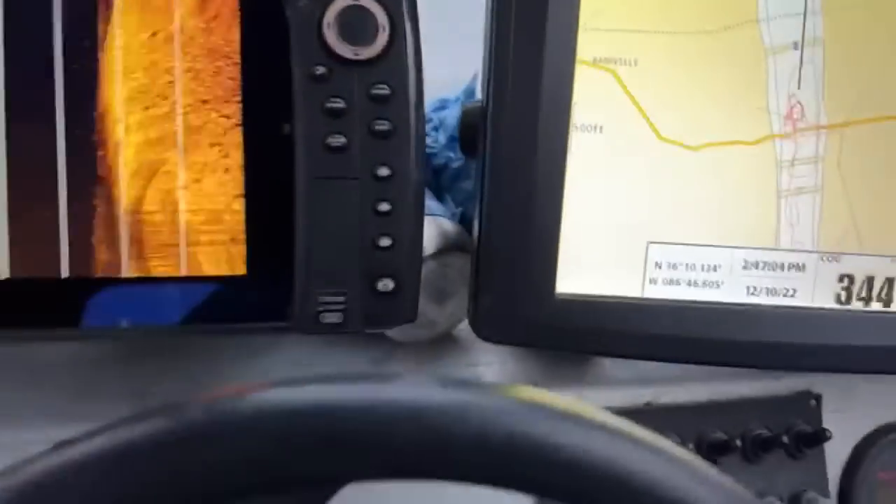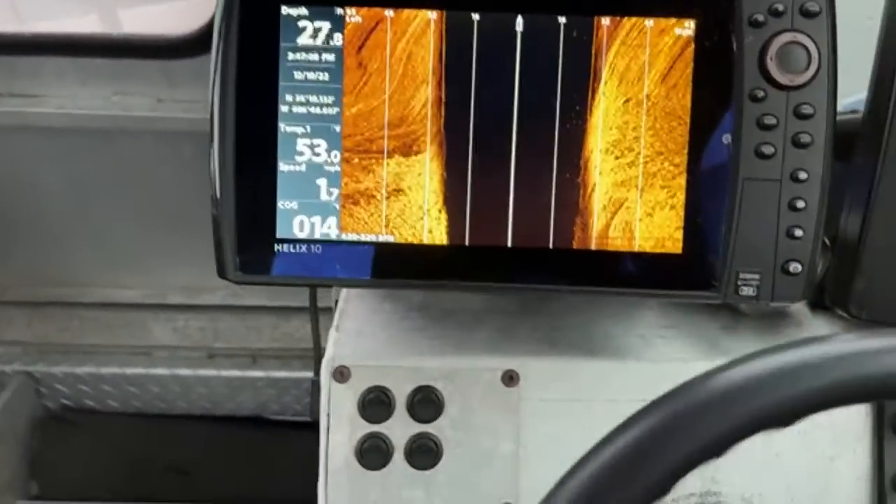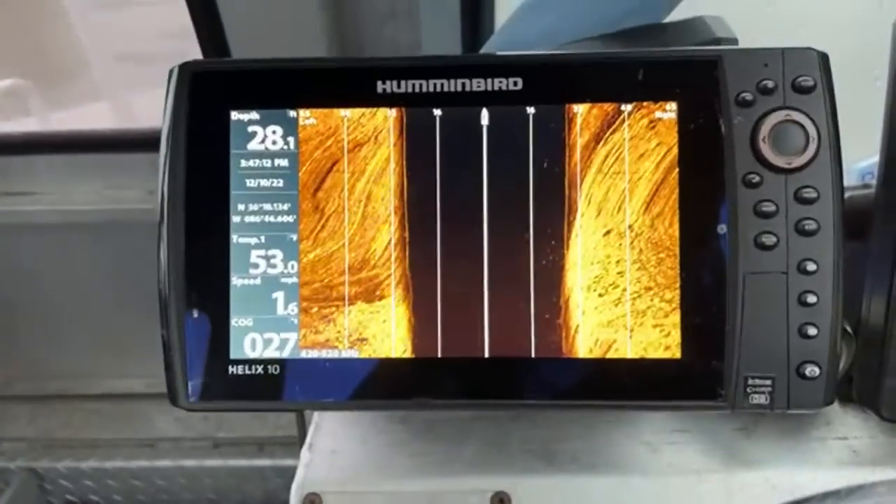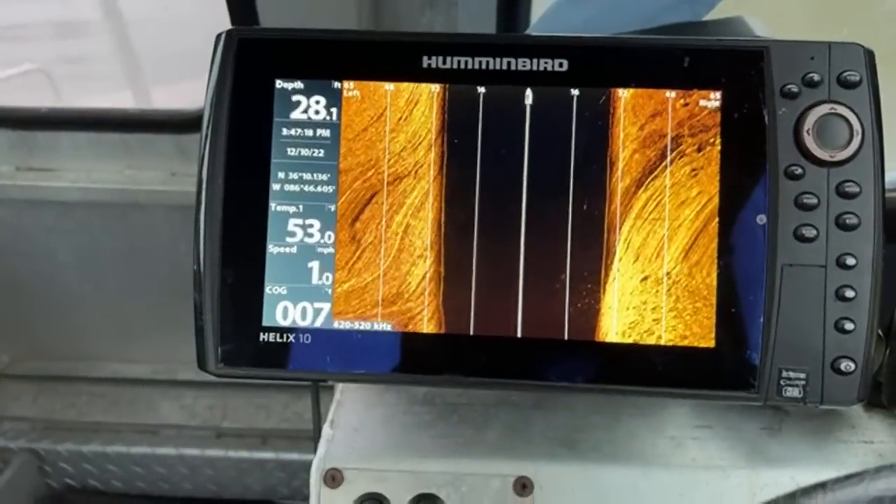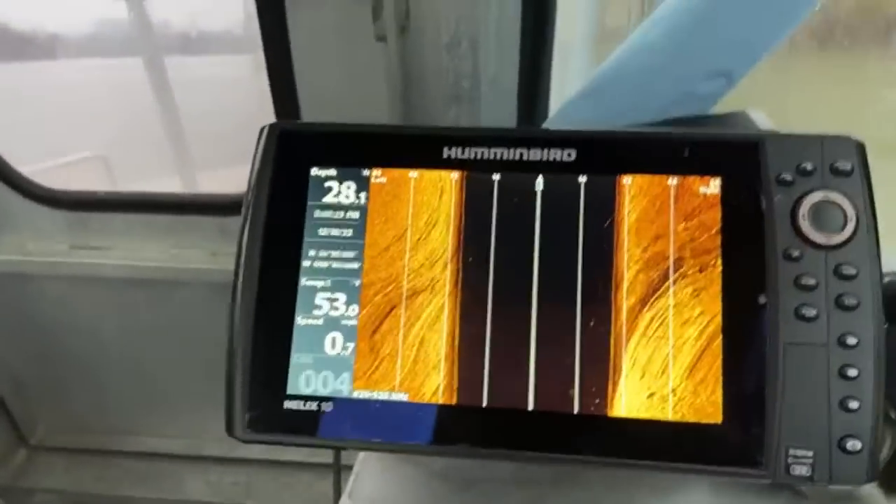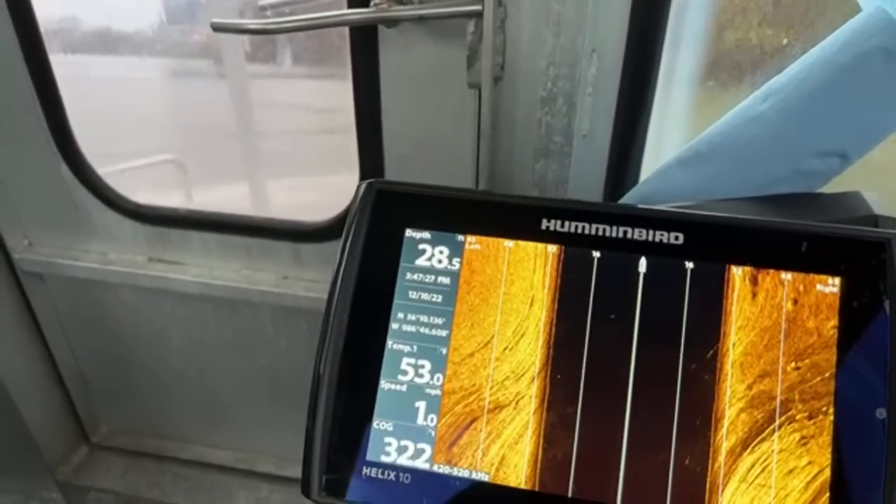Let me get a better angle at it. I think it's right here. I think it's out here farther where we're on top of it. Yeah, we are. Okay. I'll spin it around. All right, you should be able to see it now.